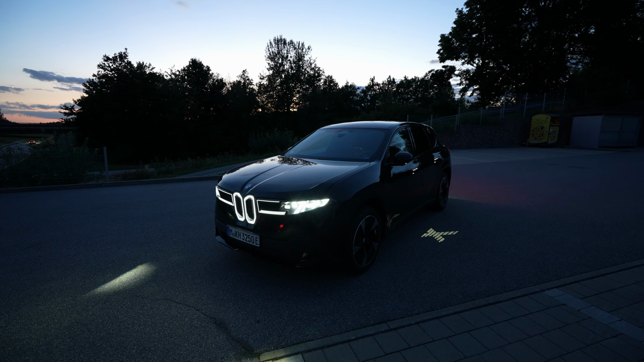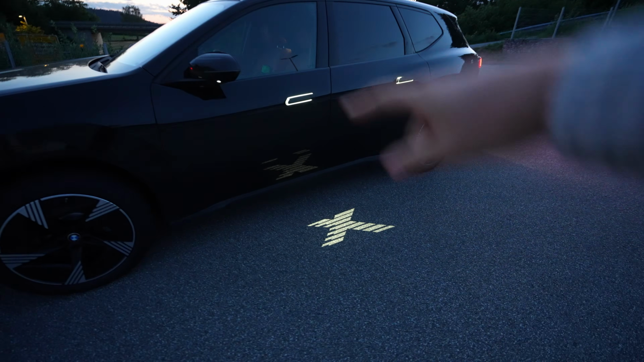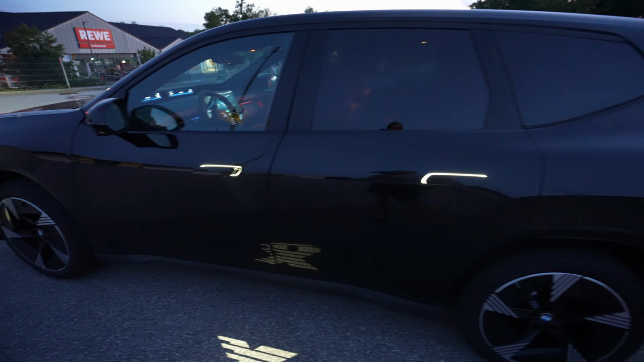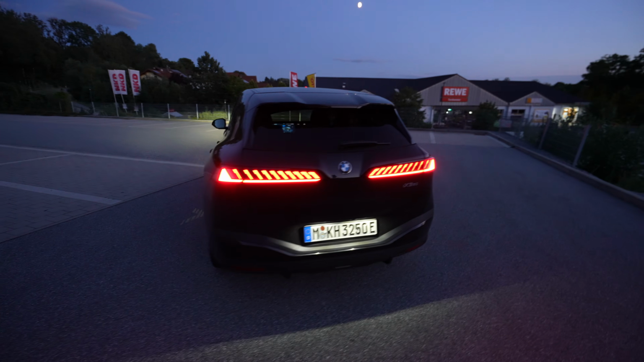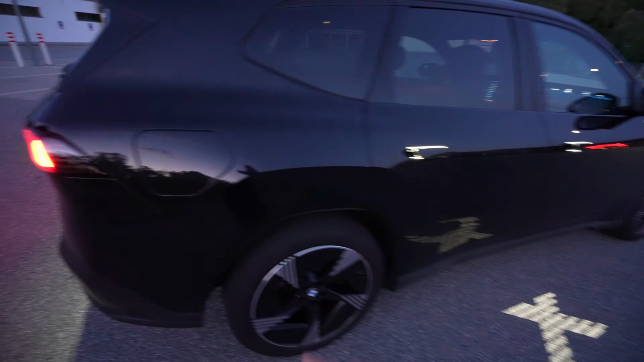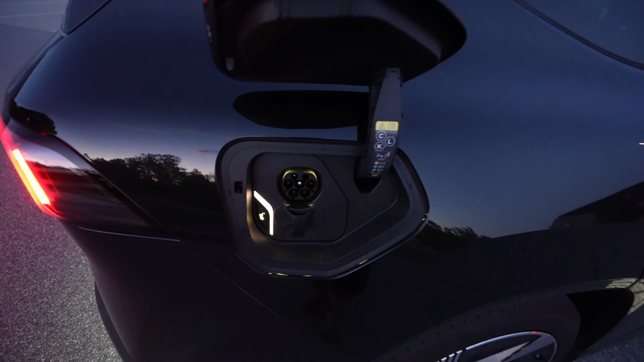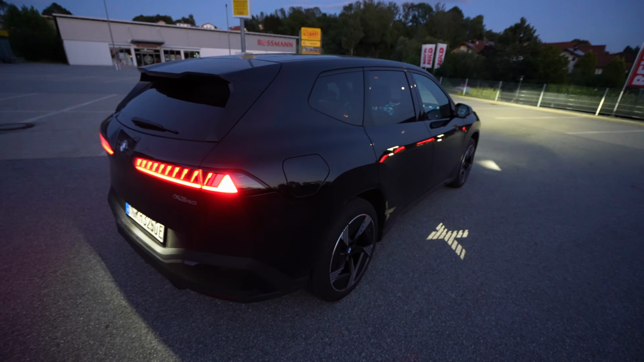Let's see what is illuminated outside of the car, and we see right away the projection from the mirror down, this X. All the door handles are illuminated, which is really nice. I have the normal light on right now, and let's see if the charge port is illuminated as well. Is there no projection on the right side? Of course there is. It just turns off after a second. And the charge port also has a tiny little light, which will also show you if it's charging or not, or if there's a problem with anything.